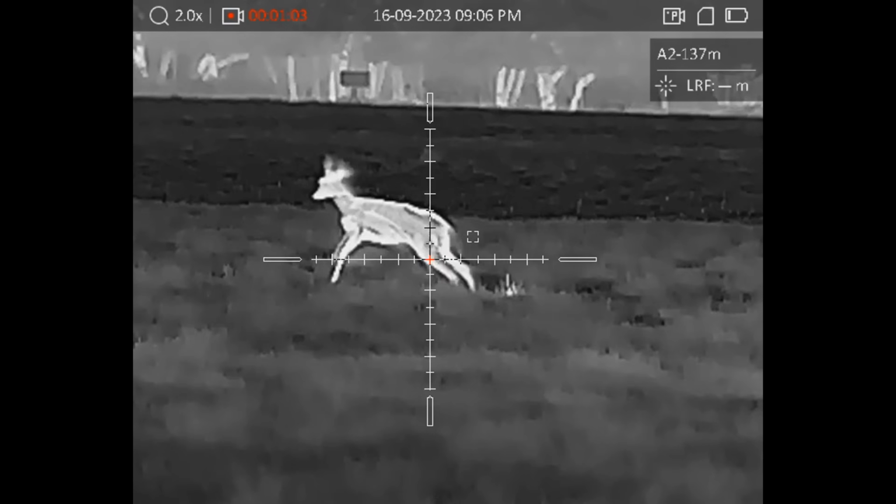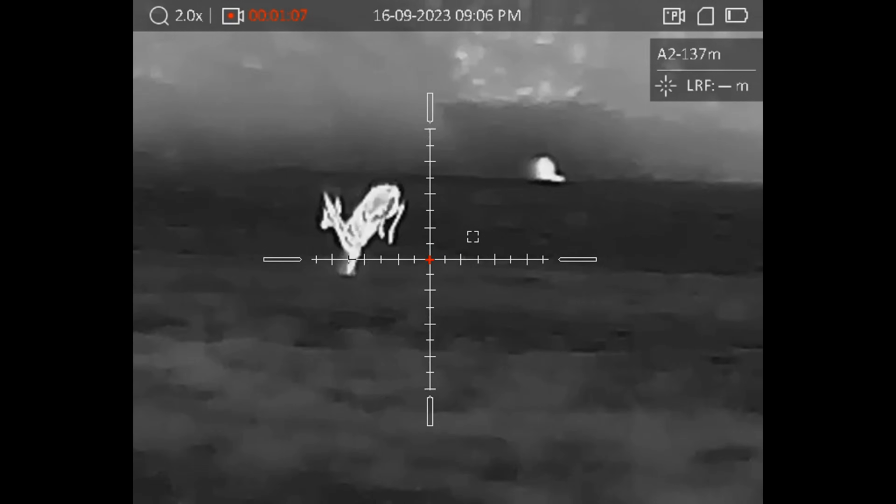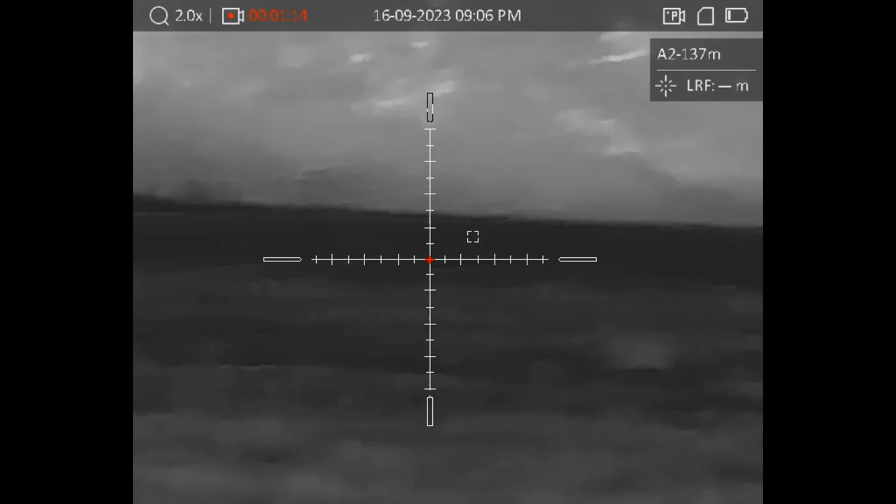After a little bit more wandering around, we bumped into one of the roe deer yet again. This one came through the hedge in front of us and was probably stood about 20 or 30 yards in front of us for a little while before going out across the field.